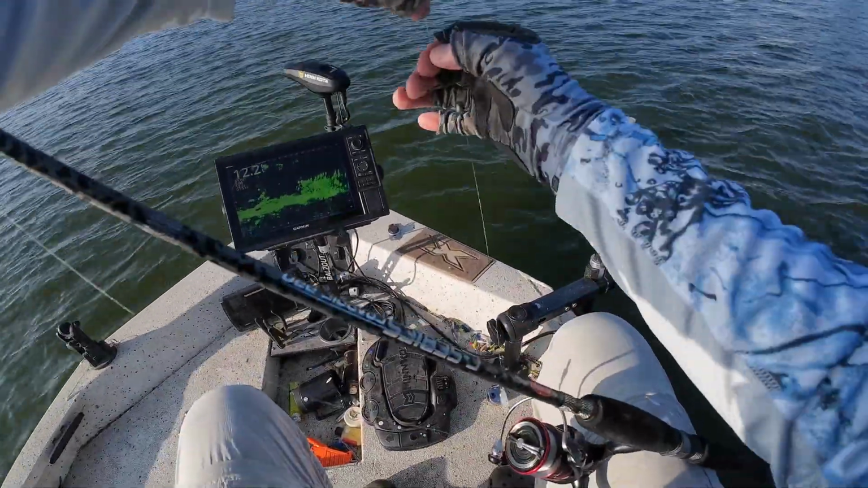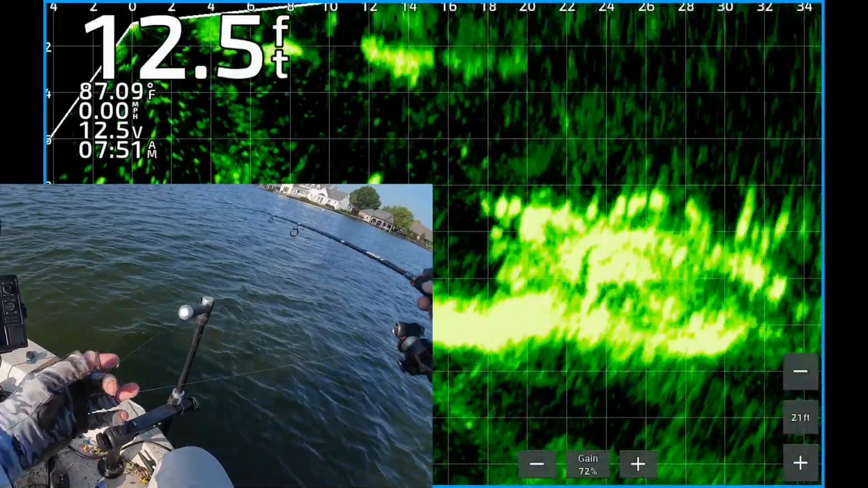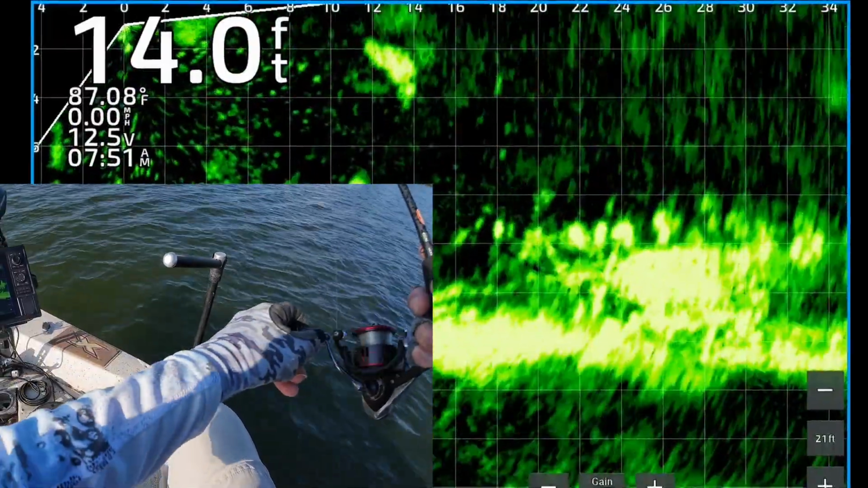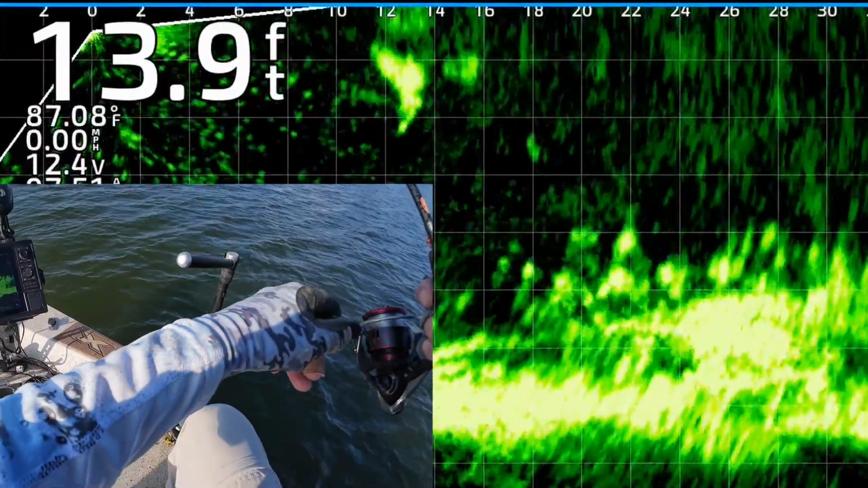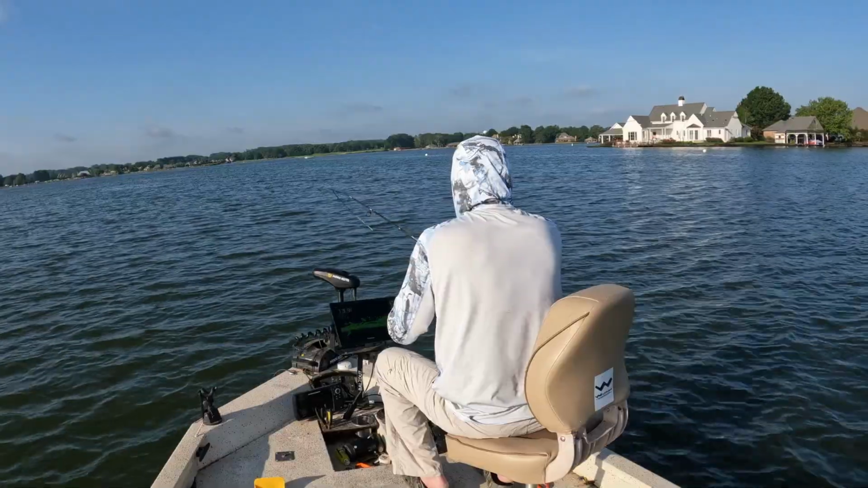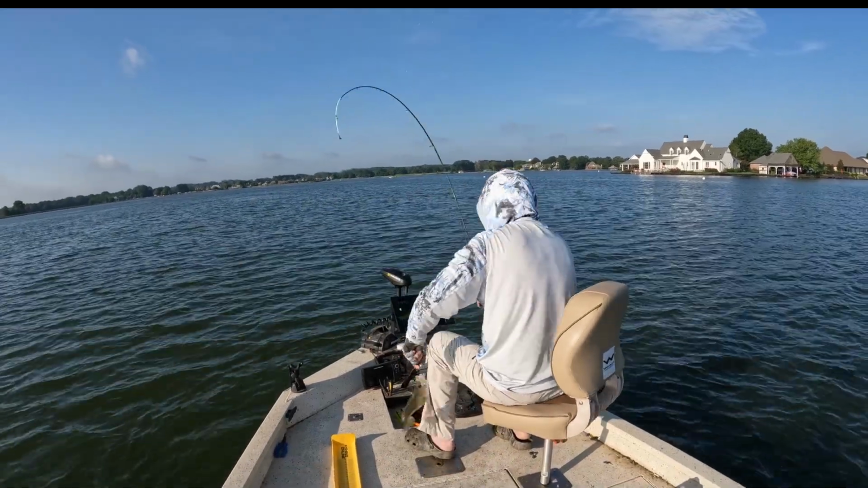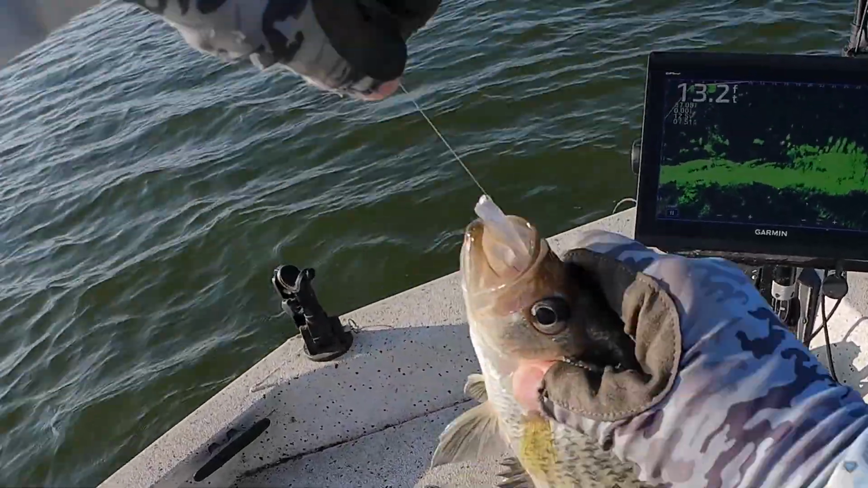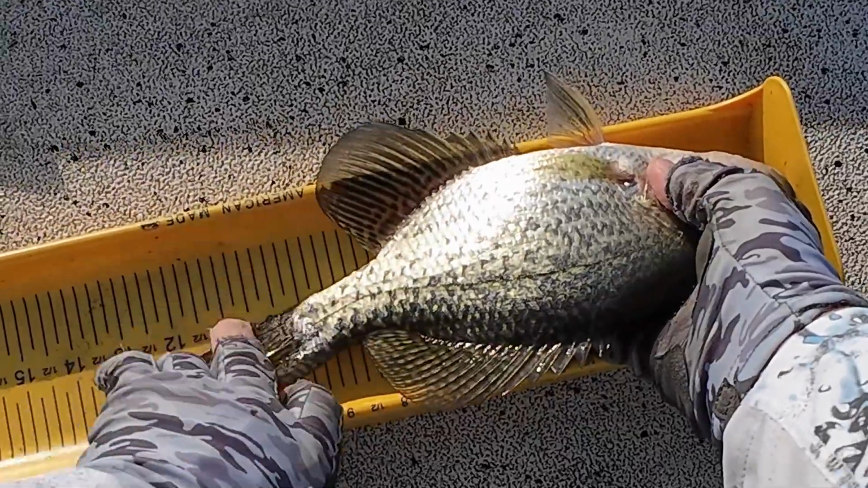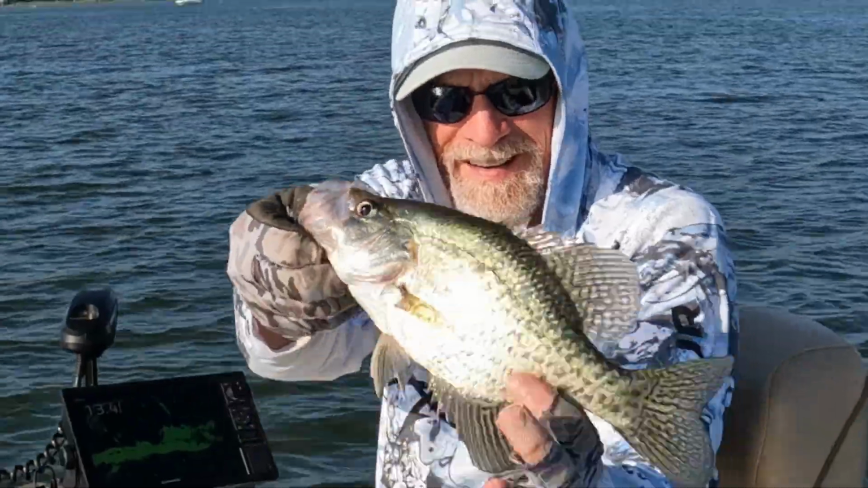All right, get your weight lined up, get your soft plastic lined up, and throw it out there. Still working over that same brush pile right on top of those fish. One of them's not going to waste time. He's got it now. There's number 3. Right on top of that. And these fish were turned on. This time of year can be really tough. The fish can be really picky, and they can be hard to find. Right at 12 inches. Black crappie. That's a nice one.